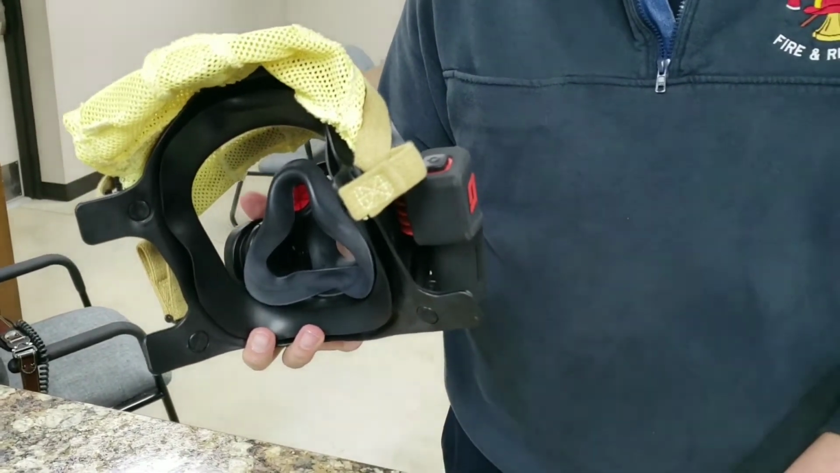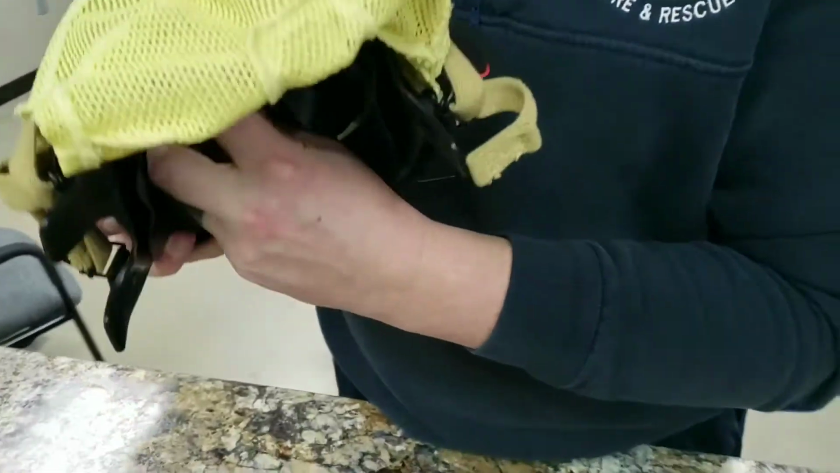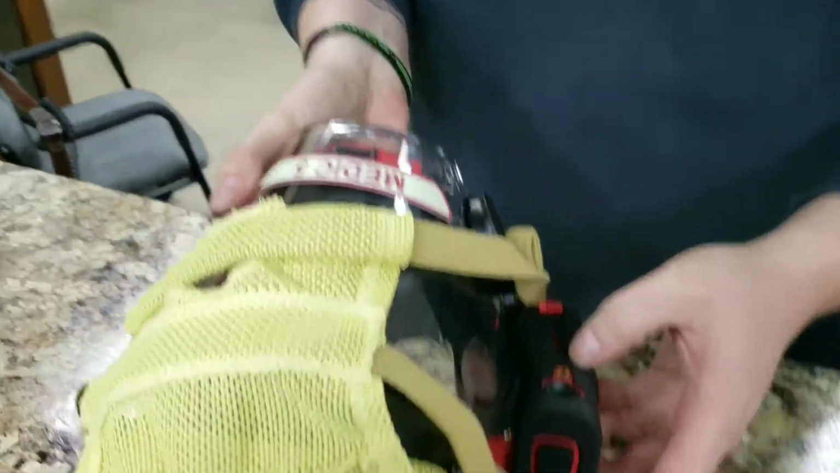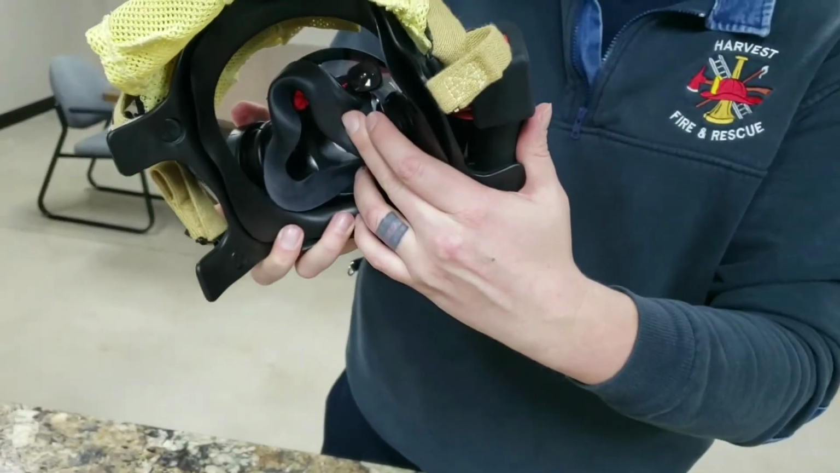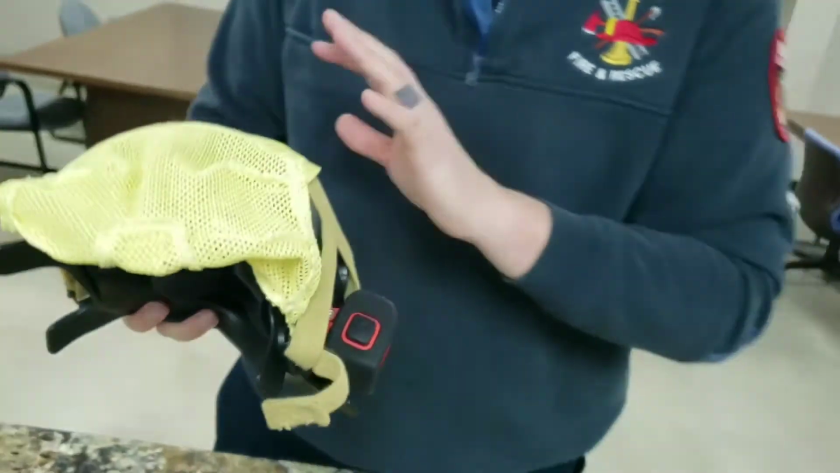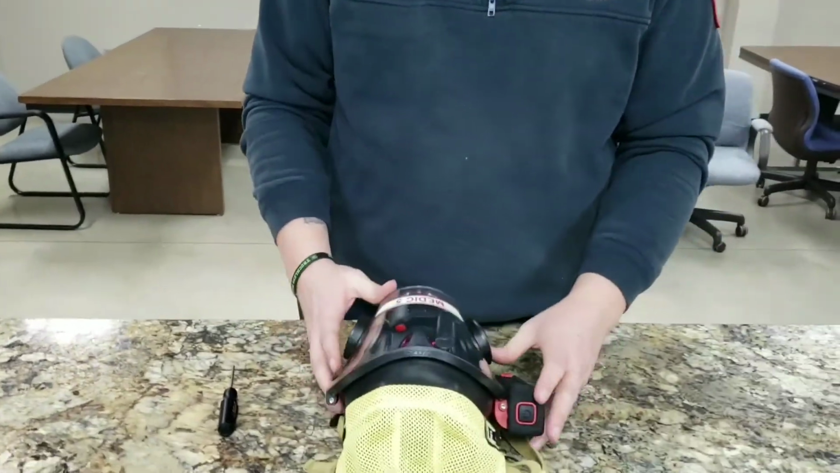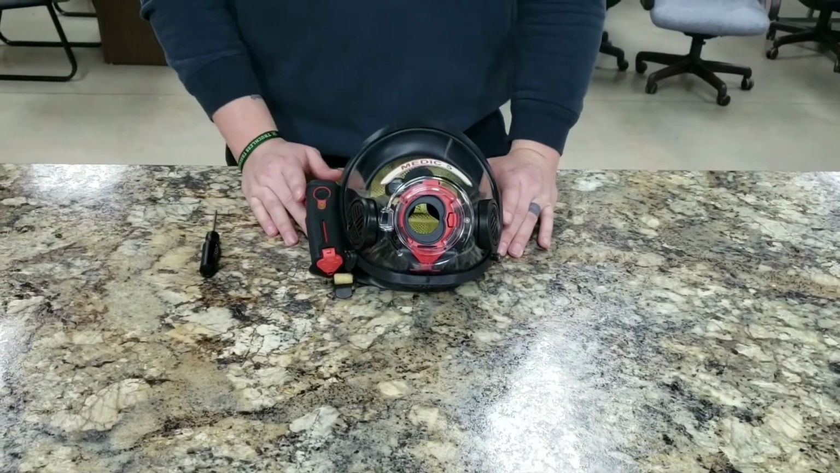If we're done for the call and we're ready to store it again, we're gonna go back to our red button on the IMD and depress it for 5 seconds. 3, 4, 5. And it'll show a red light once it's off. Of course, your screen will be off on the inside of the mask, so you shouldn't have anything like that. So the battery life on these is anywhere from 2 hours to 4 hours, so they do use quite a bit of battery, but to me the benefits outweigh the battery life.